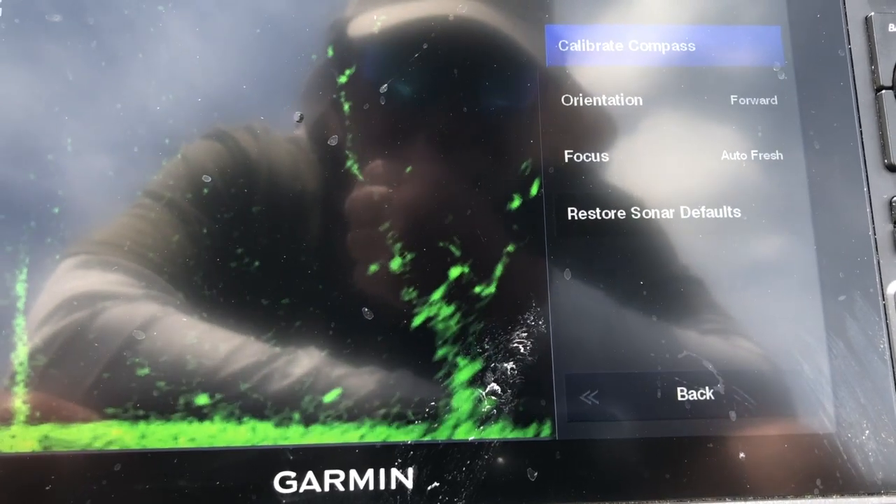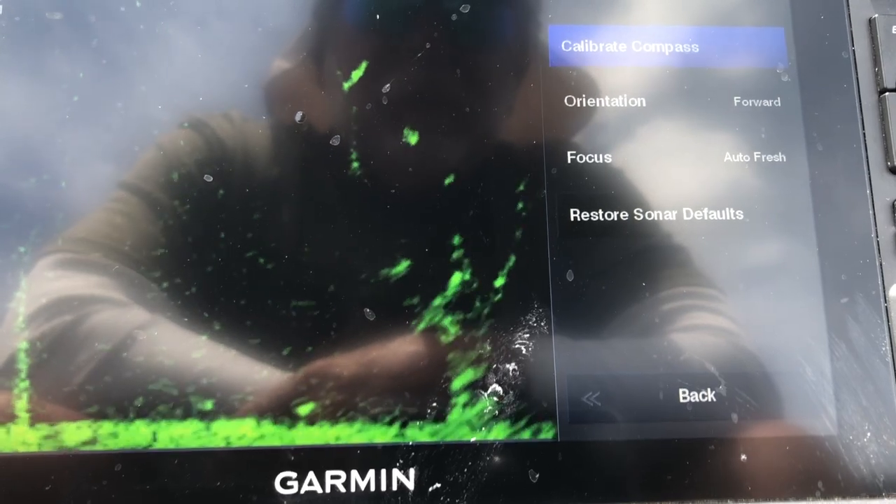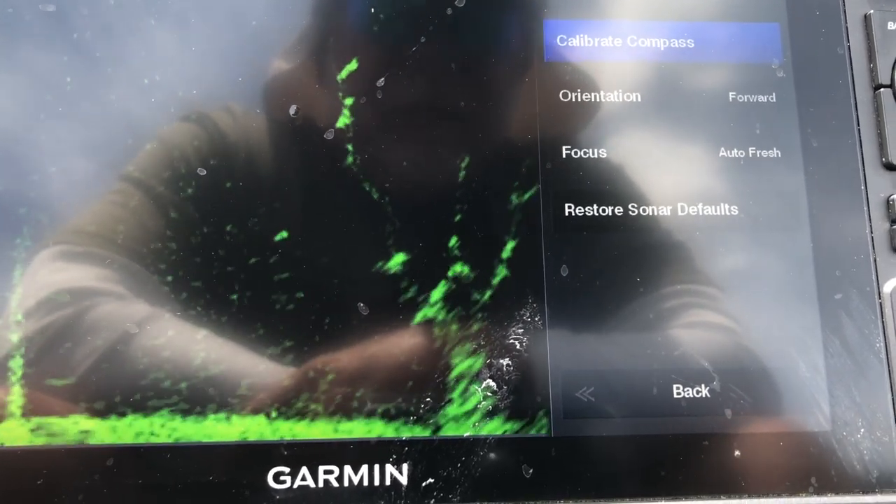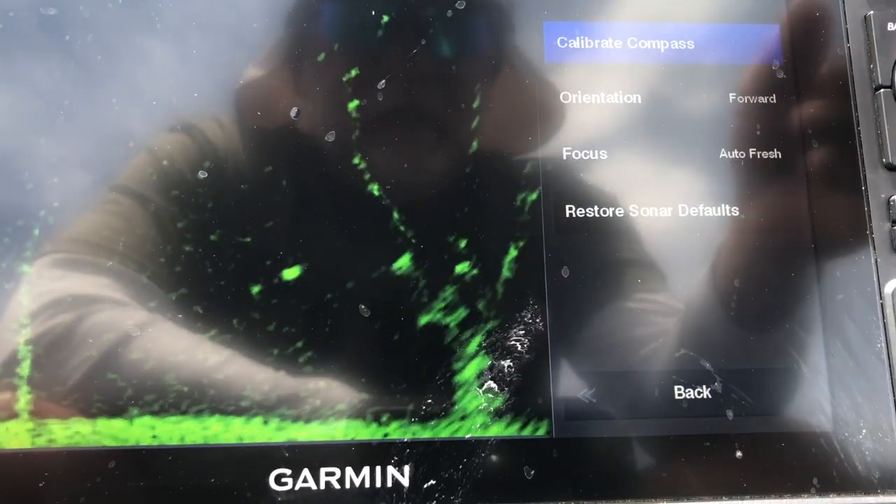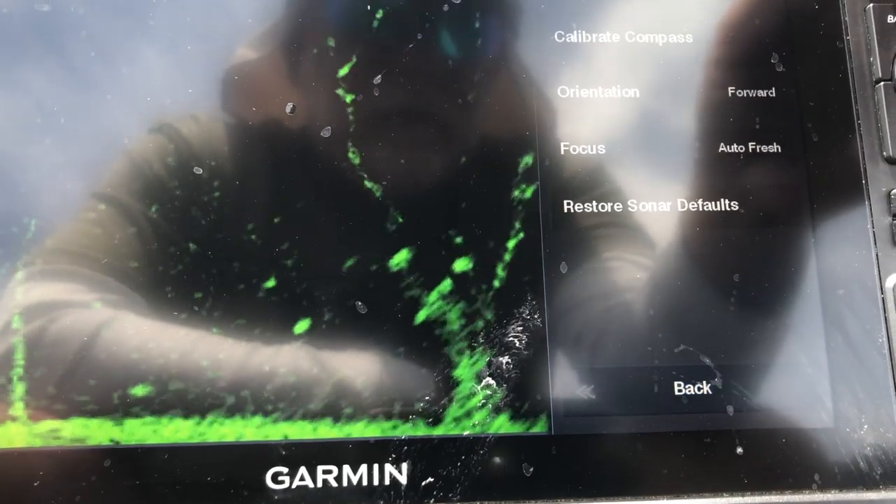I had it on, it was cutting donuts with the trolling motor. Wrong. Turn the boat in a circle with the big motor. Once I did that, it calibrated like a champ, and I was off fishing. So, I hope that clears a lot up for y'all.